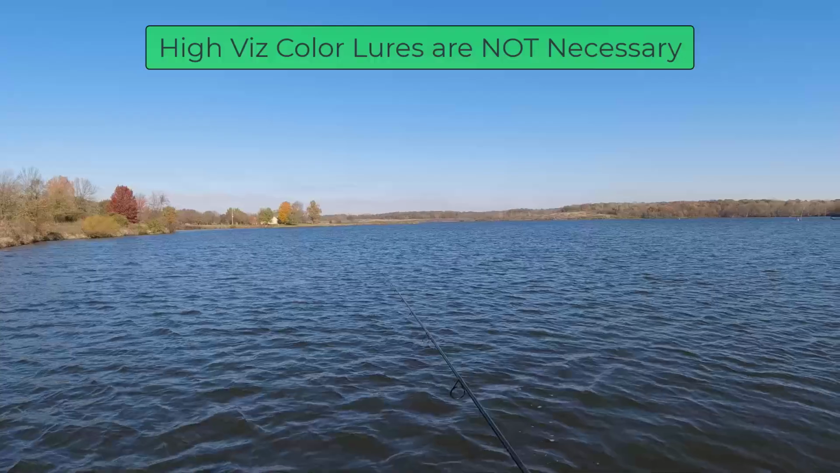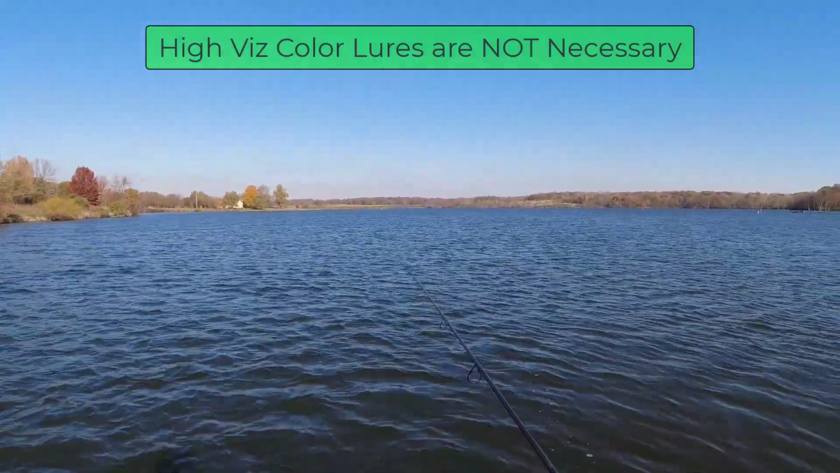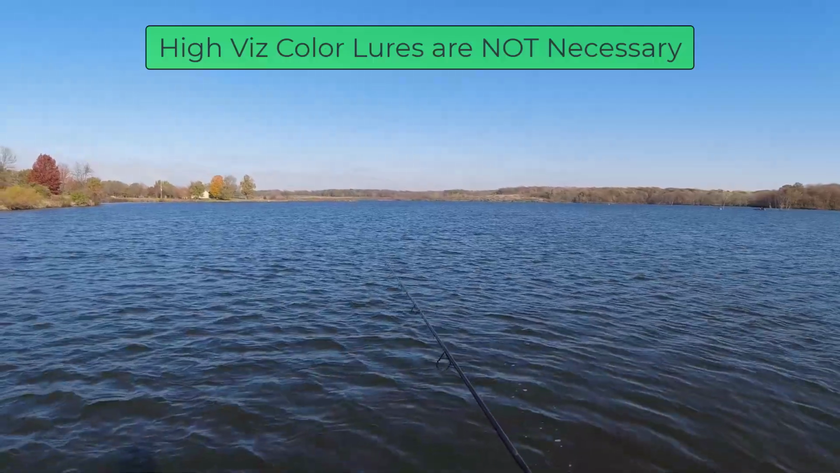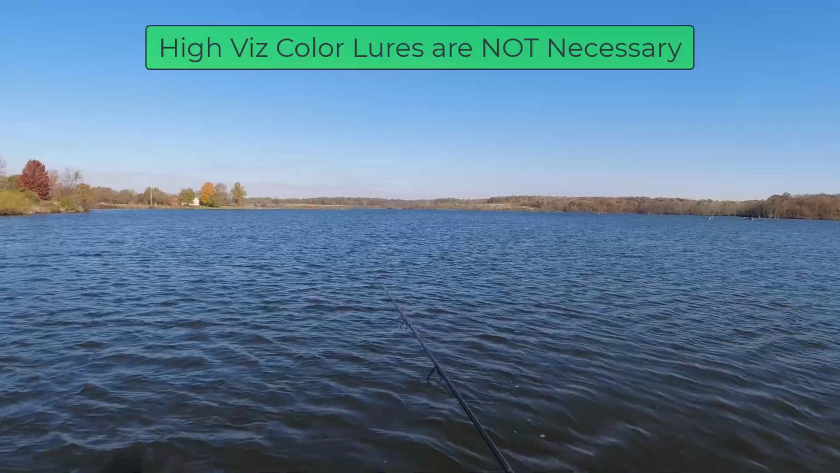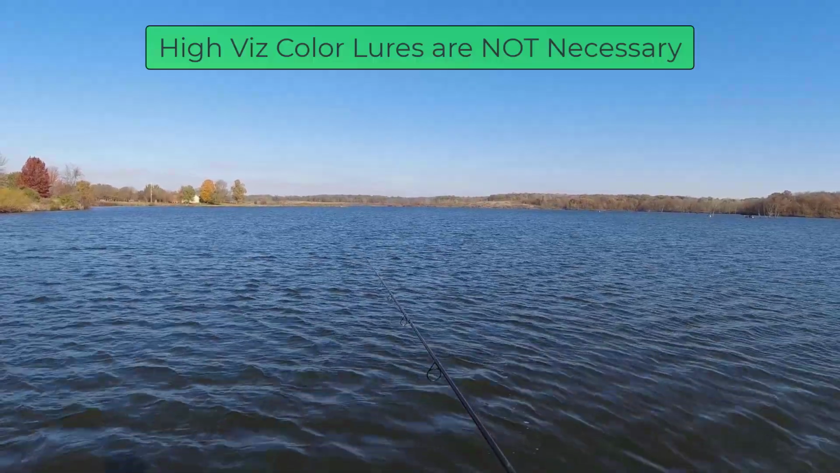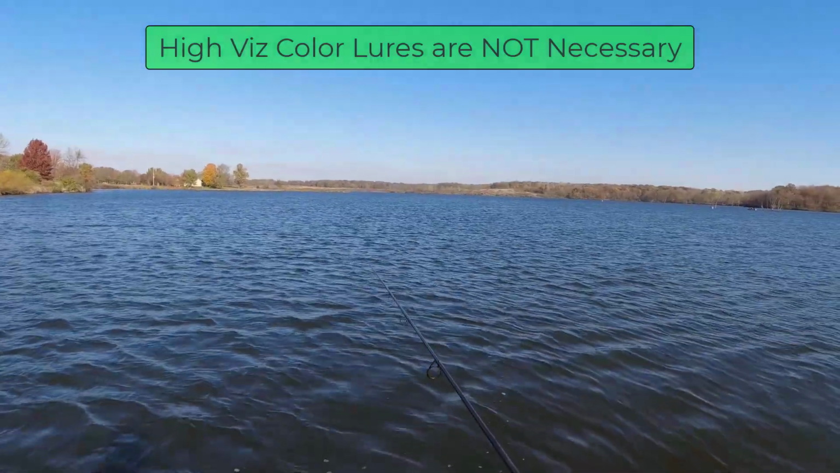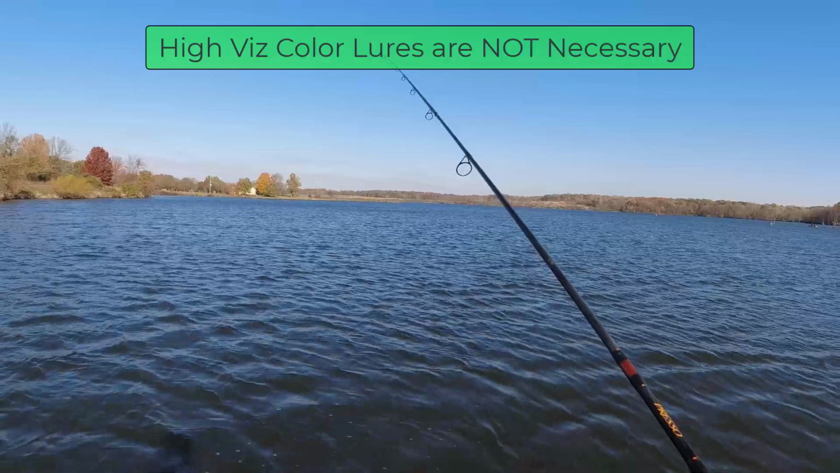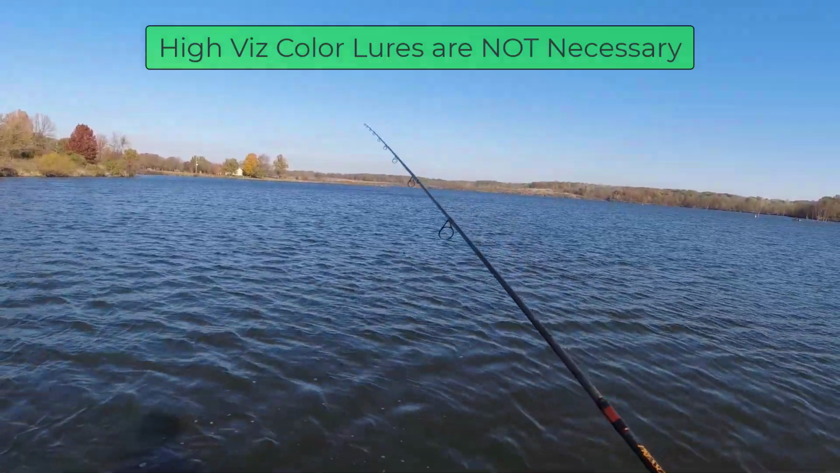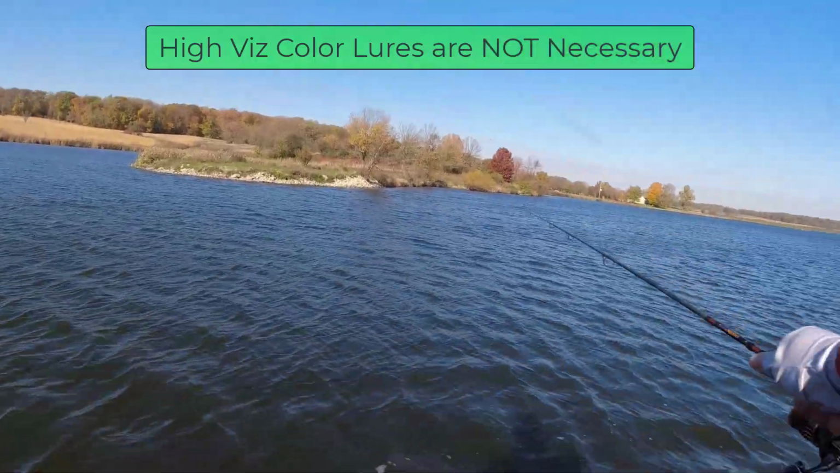I still have a lot of colors of Trout Magnet because we are anglers and we enjoy just looking at tackle. But in reality, I think most people buy too much high-vis stuff, at least for crappie. I don't know the other species, but at least for crappie, people buy too much high-vis stuff.